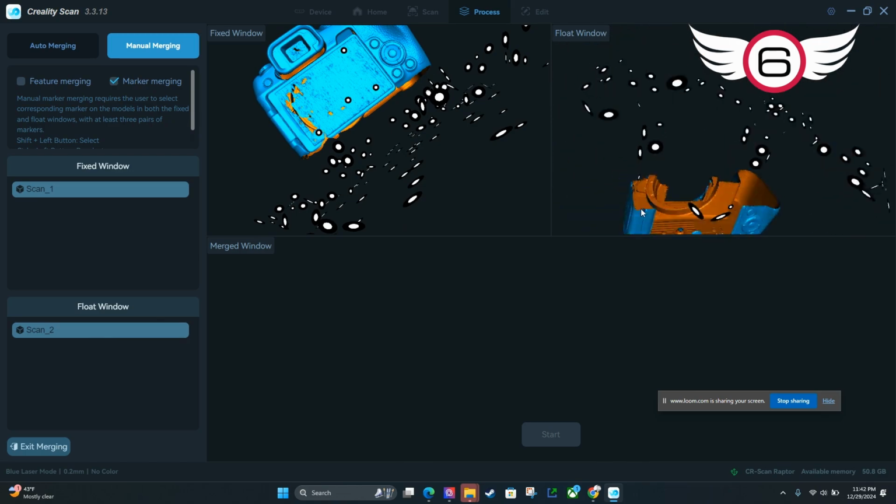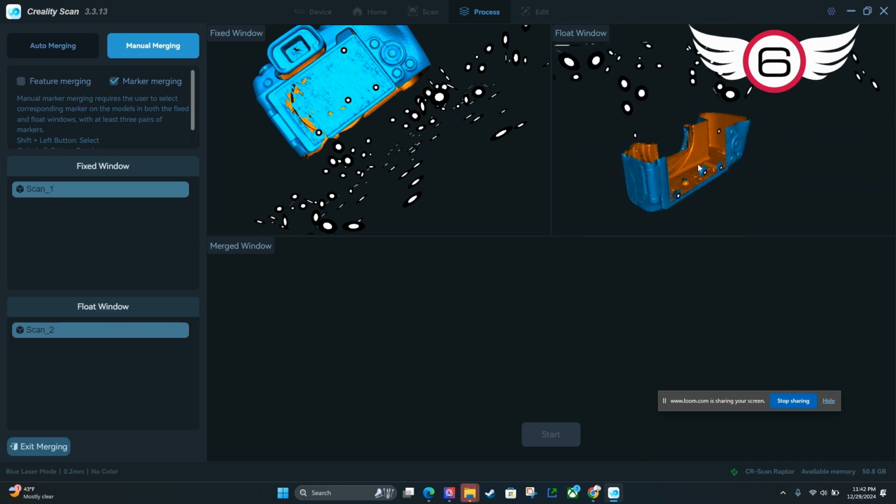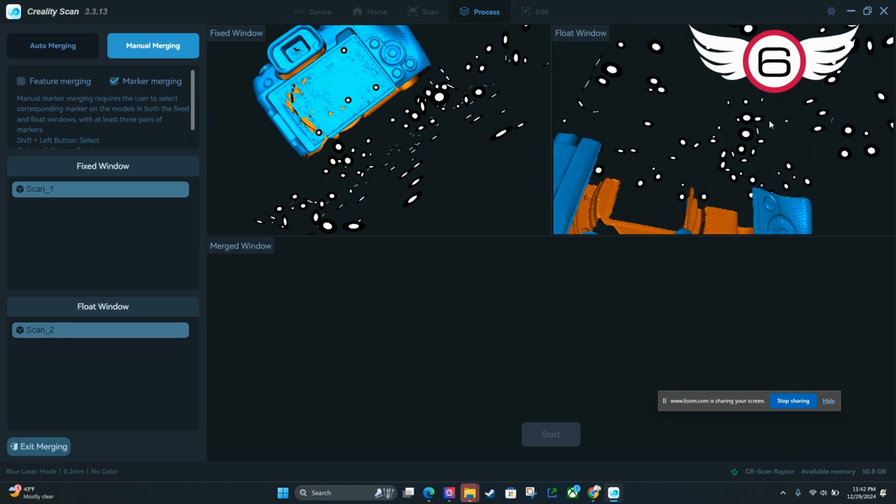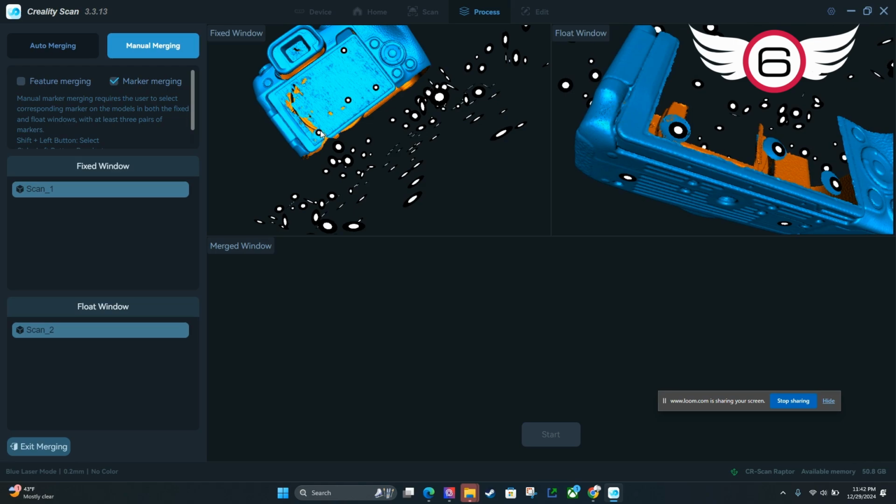So if I rotate this around like the other model is, okay, I can see that this one is the same. So I'm going to click shift there and shift there. And then I'm maybe going to do this other bottom one here.